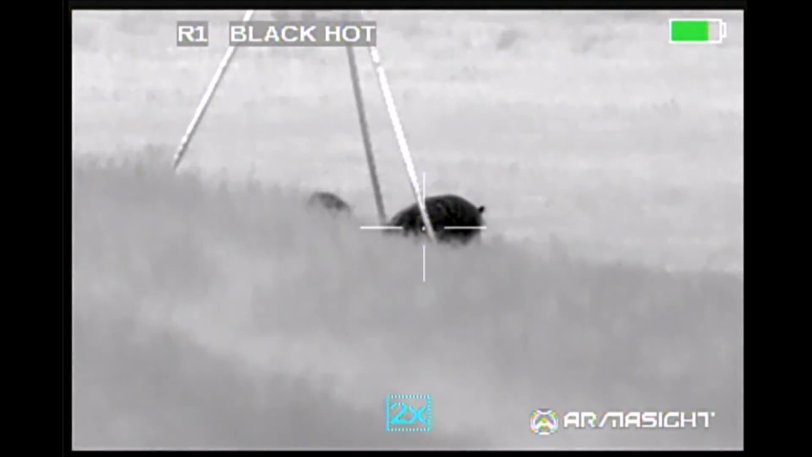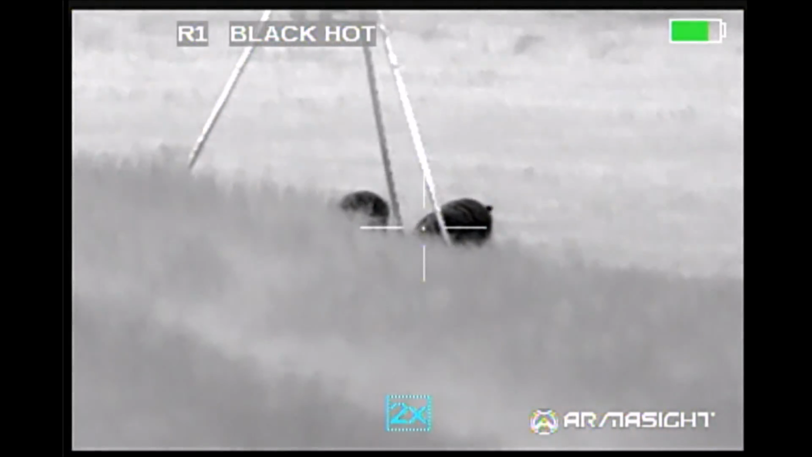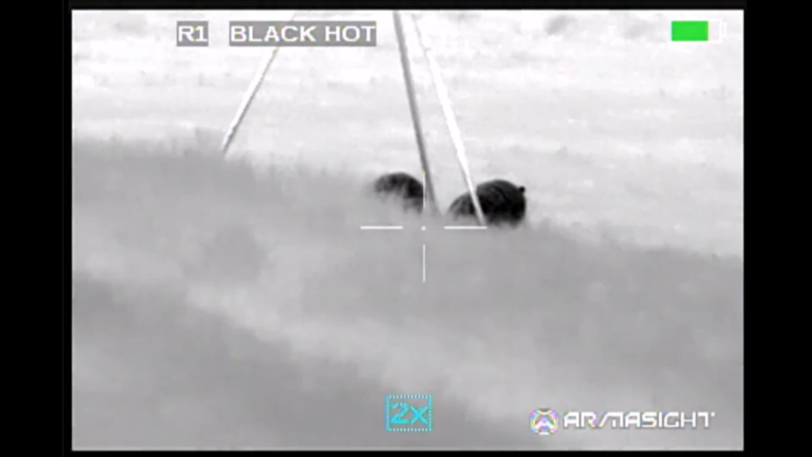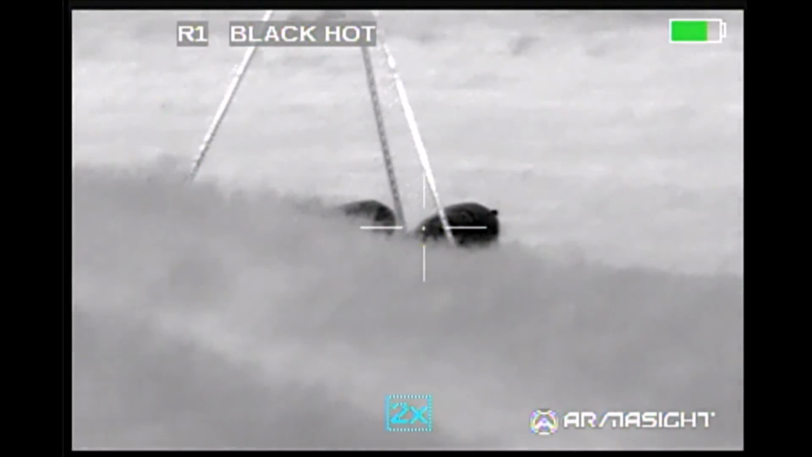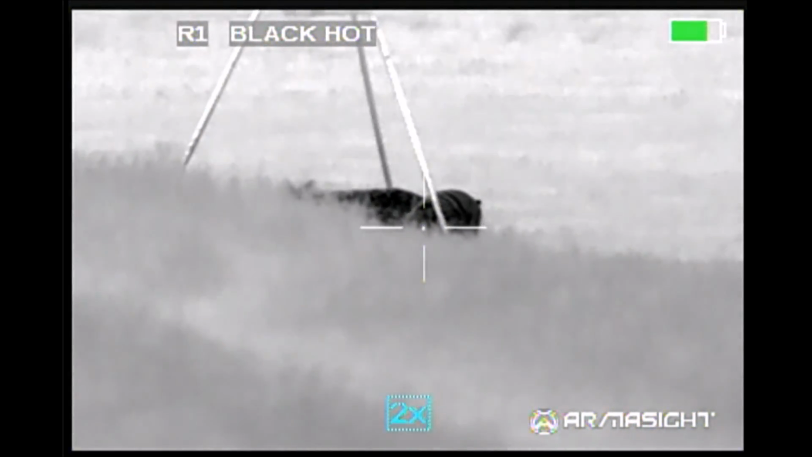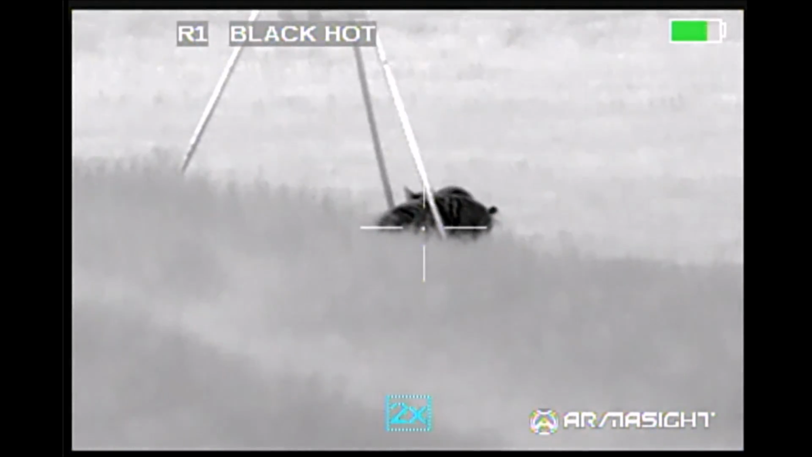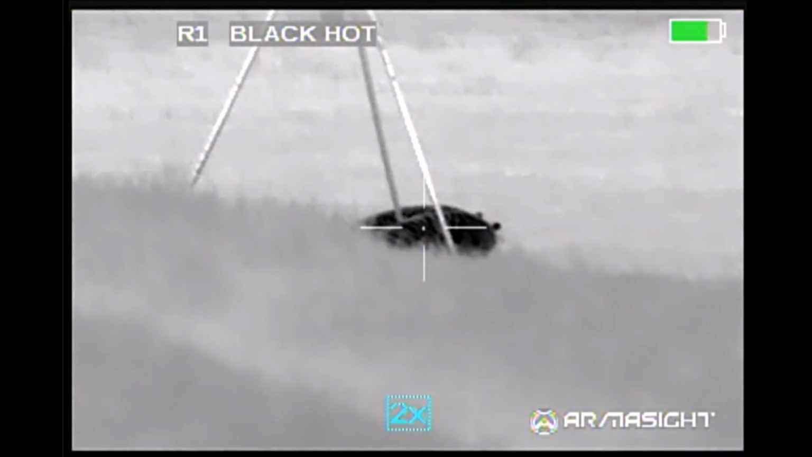I've shot several hogs from this location in the past. What I'm doing is just waiting for them to move out into the open for a clear shot, away from the feeder legs. I'm hearing other sounds from up the hill, so I know there are other hogs up there, so maybe the other hogs are going to come down as well. I don't want to get any closer because the grass is a little bit dry and it makes a lot of noise when I walk. I can hear these hogs, so I figure if I get any closer, they're going to be able to hear me.